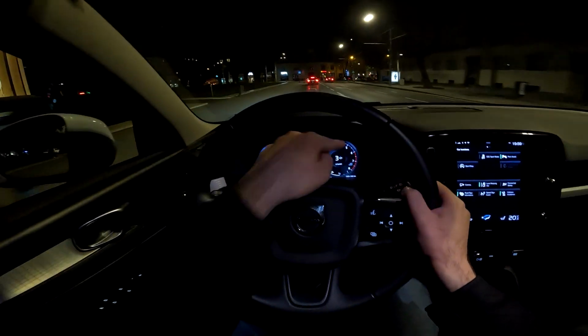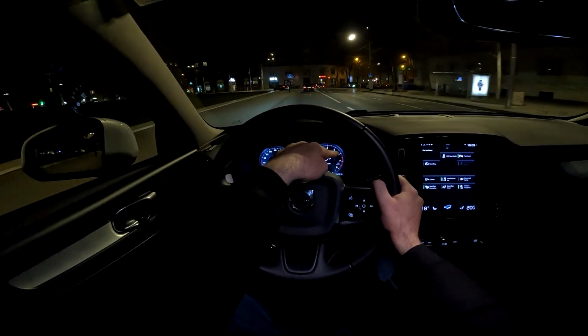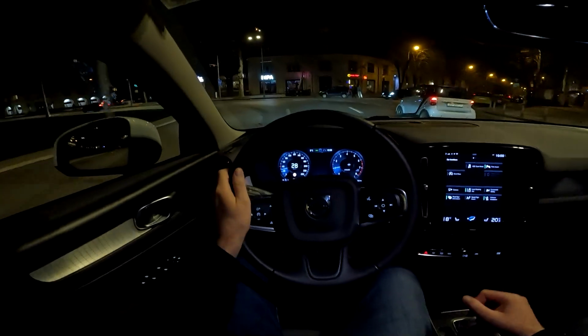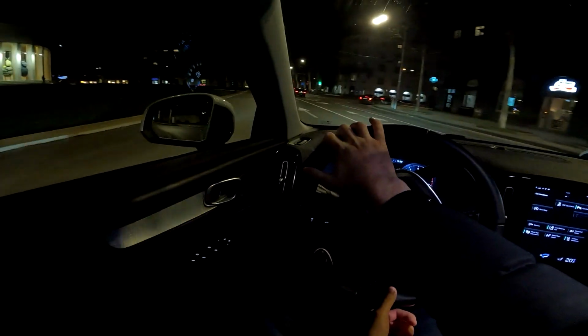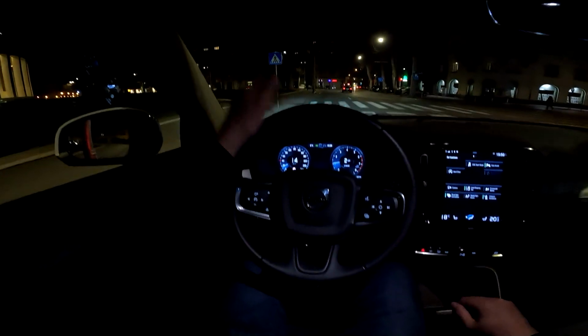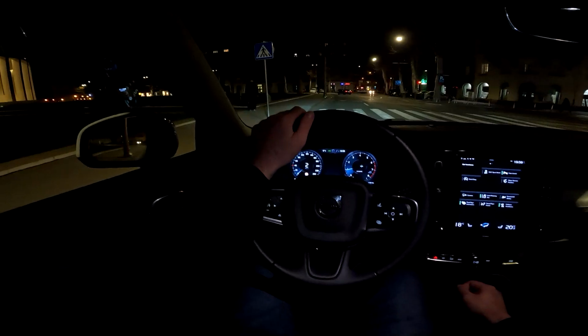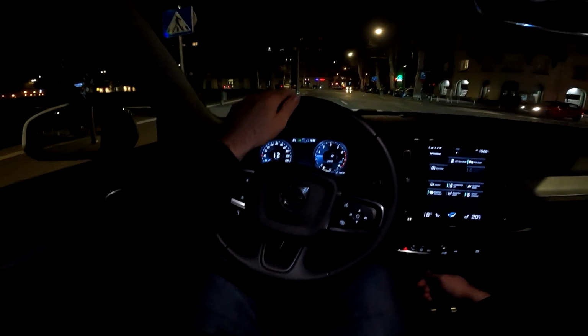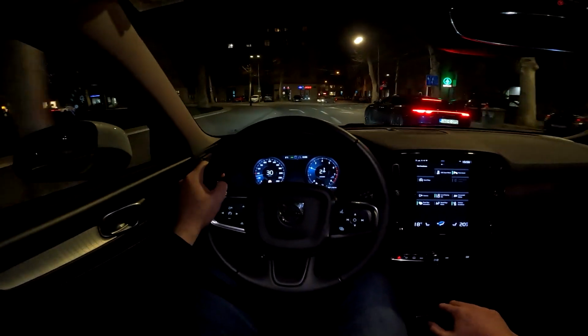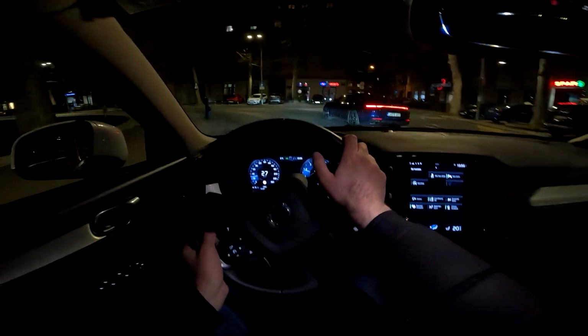We have the gear that we are currently in here on the screen, and also of course the speed. Okay, so he's letting us go, and that's a nice Porsche Panamera here.